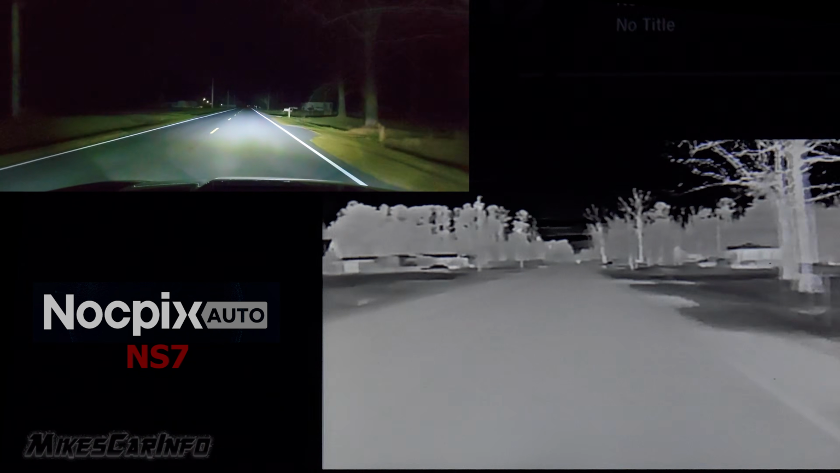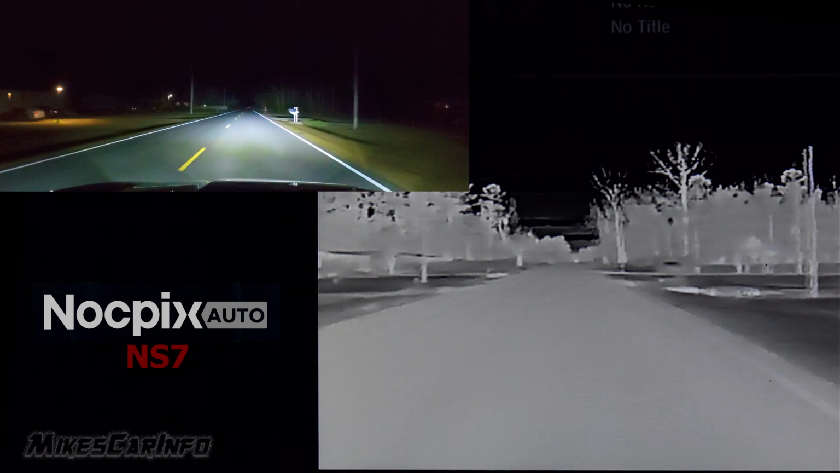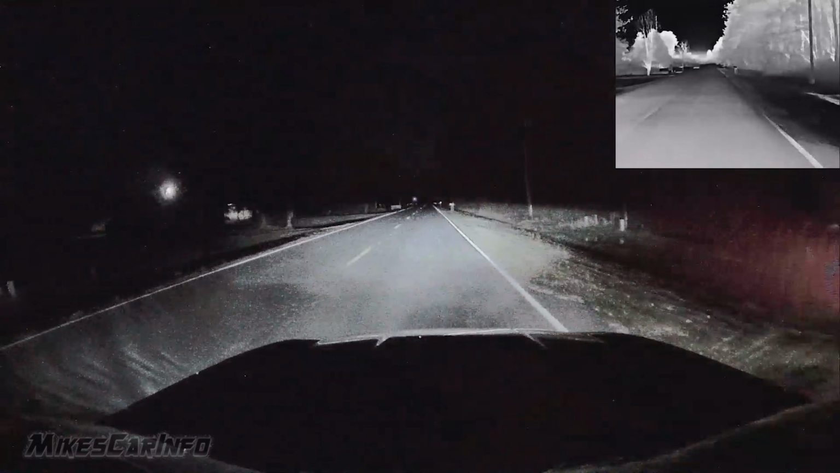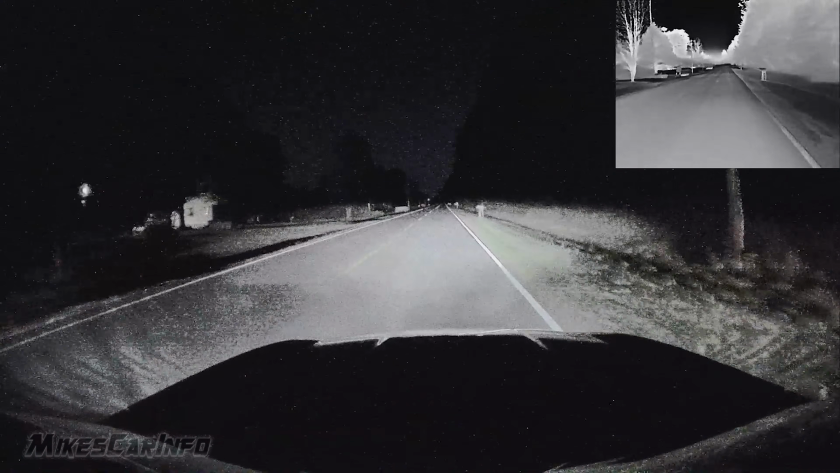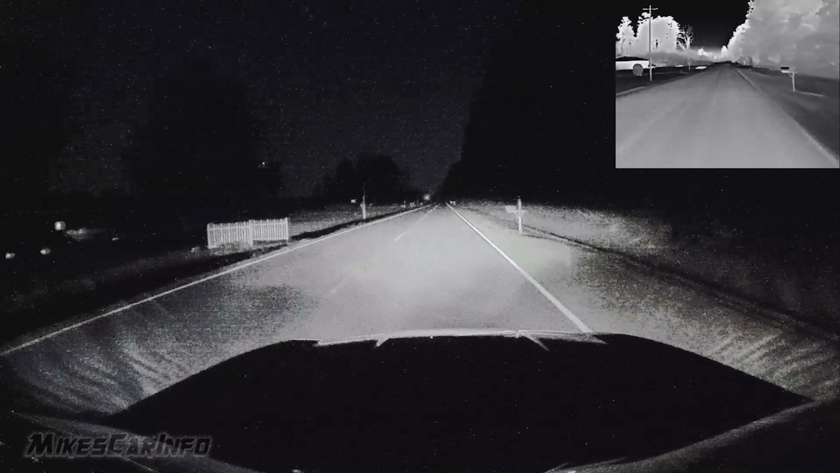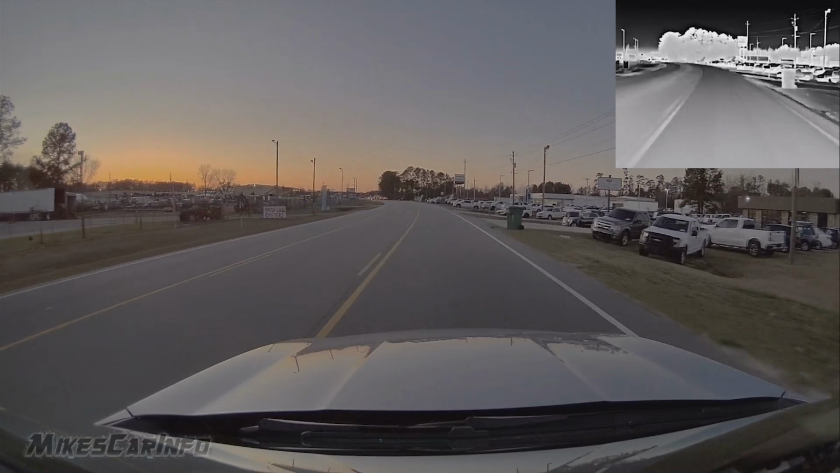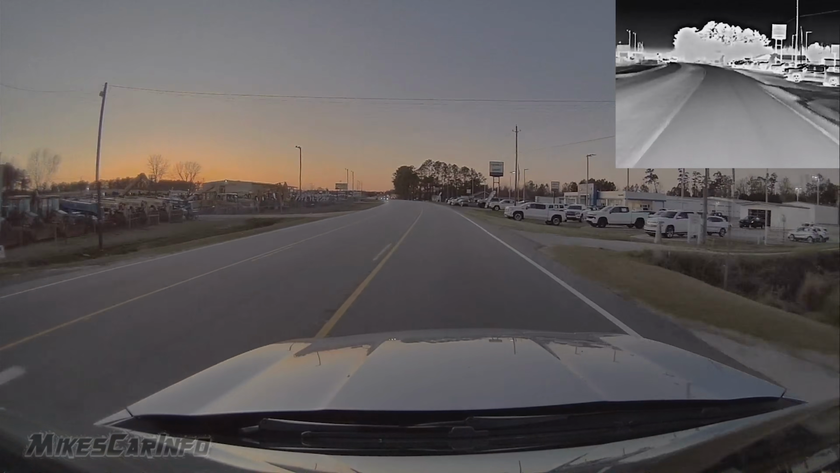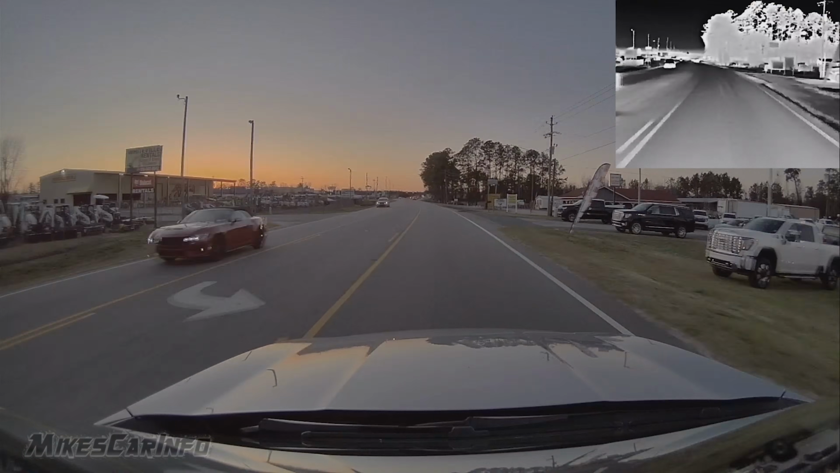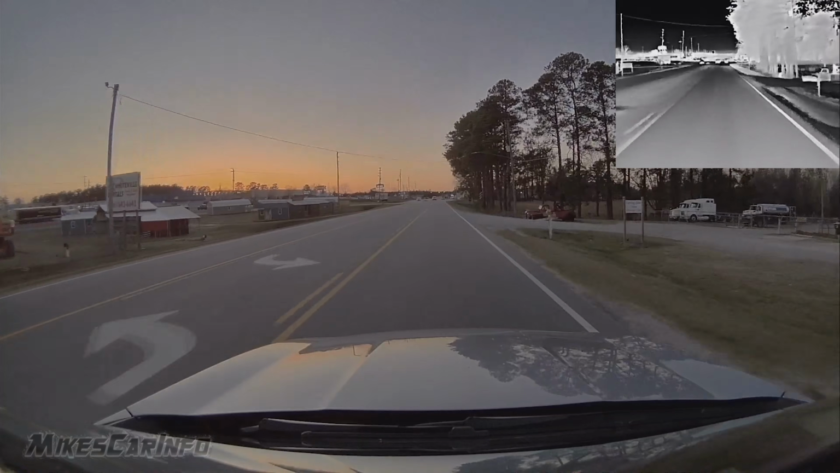Now this device has an internal recording of 16 gigabytes, I believe it is. It's recording a visual and a thermal image all together, and then you can pull it up on your phone or on your computer. So it's basically like a dash cam as well as a thermal imaging camera. It's still useful during the day as a dash cam, and there are also certain scenarios during the day in which thermal imaging can be useful.